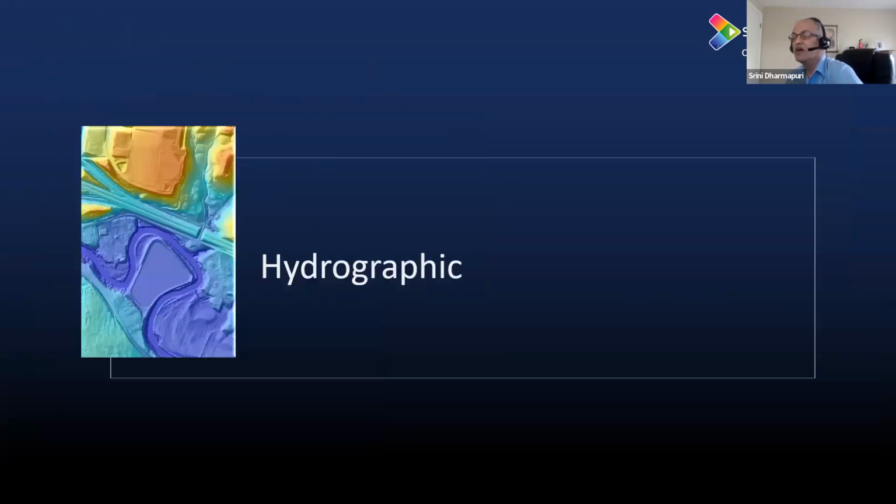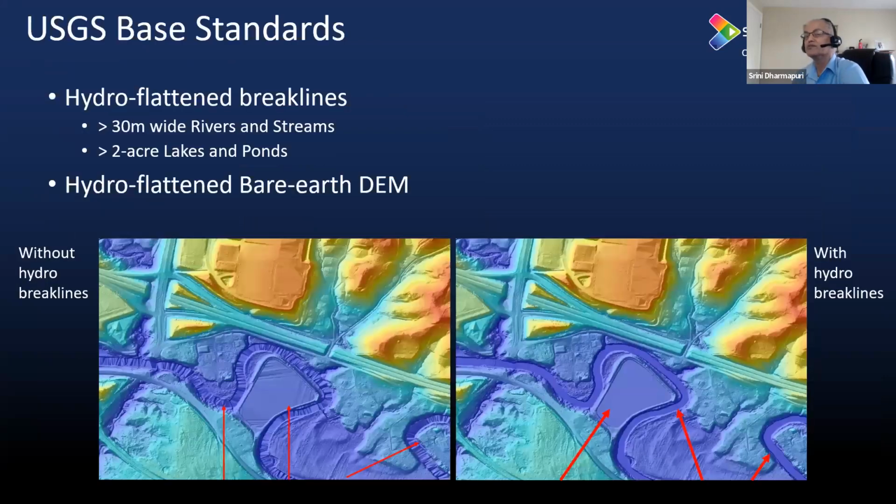Next one, please. Now we're going to the next one, which is hydrographic. So this is something we are currently doing, which Jason covered earlier also.